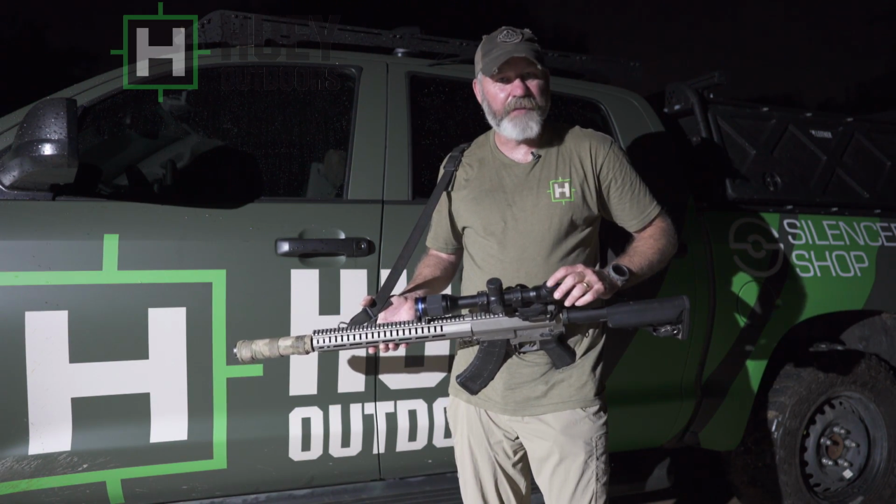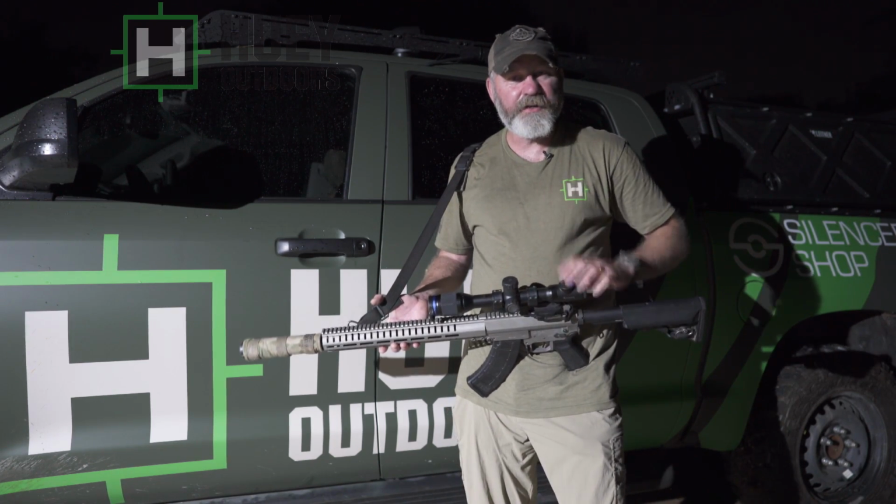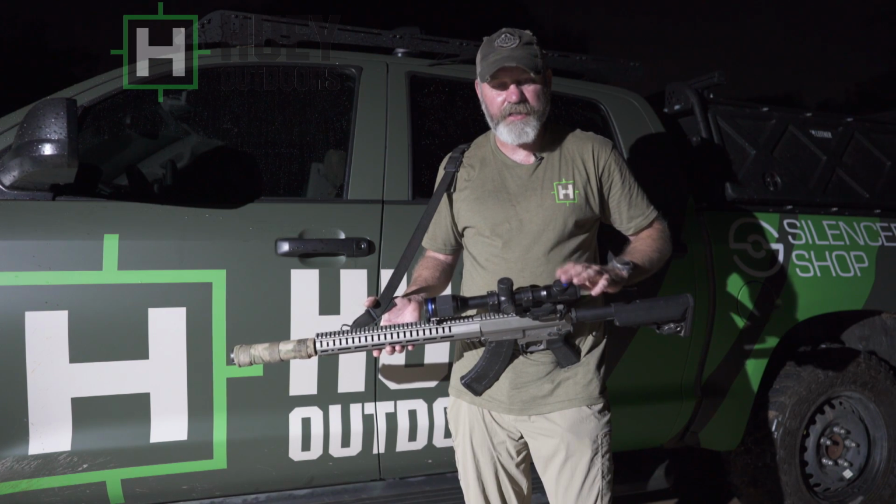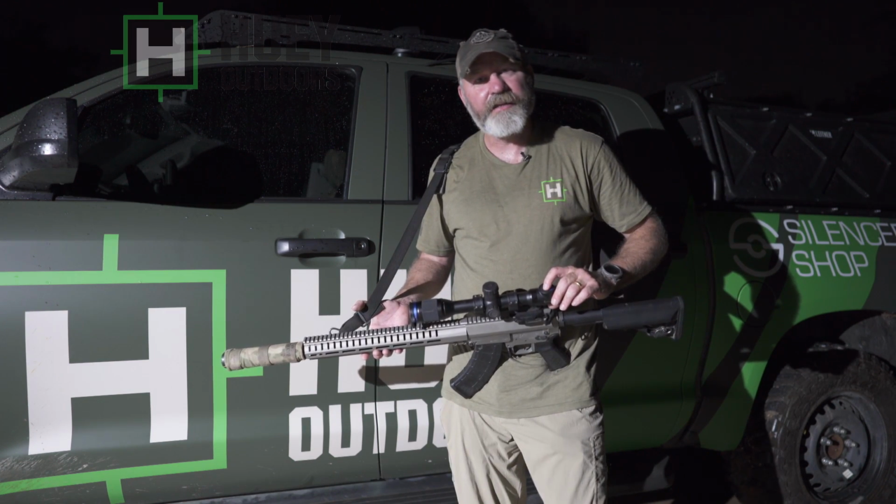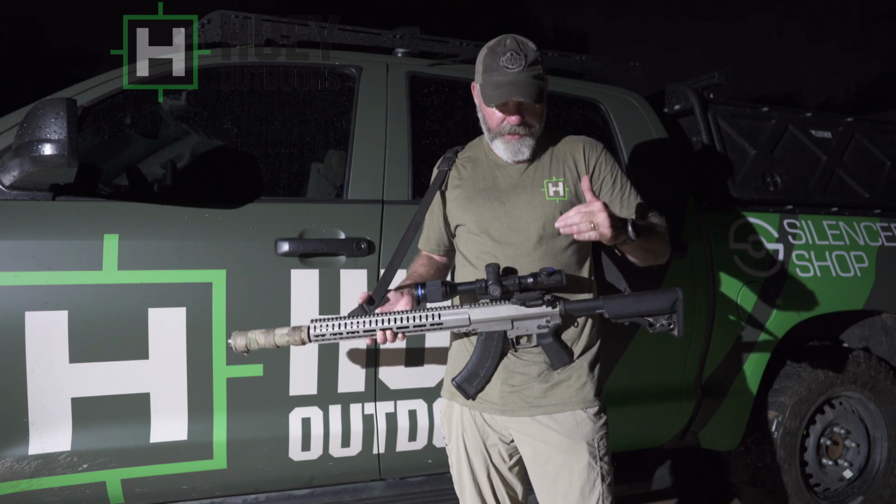I don't like having to hit the button twice. I do like turning this, but I was in the field, I hit it, and I know it's because I'm not used to it yet, but I don't like having to hit it and then hit it again to zoom. I didn't care for that, but it's just a quirk because I'm not used to it.